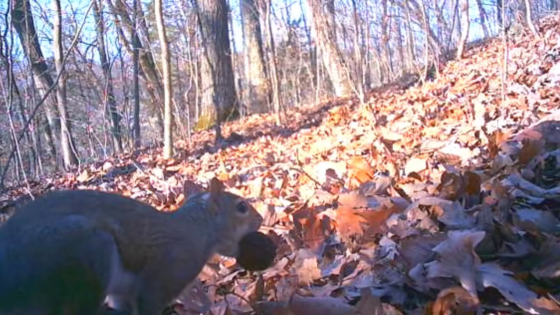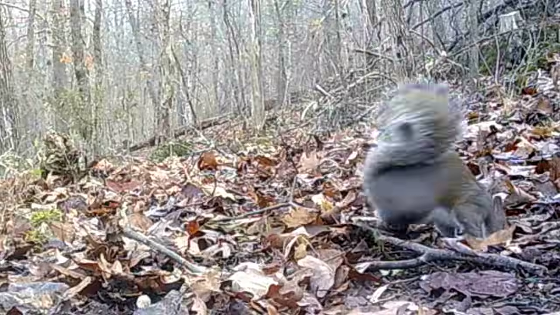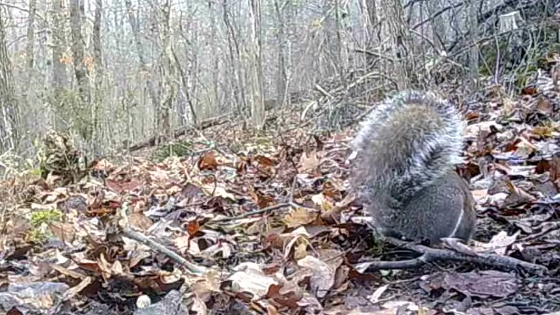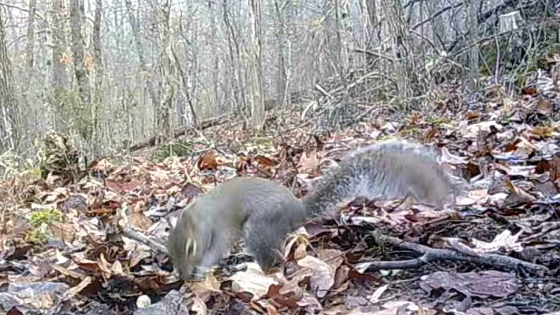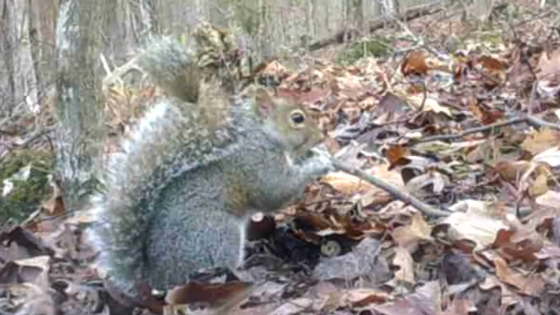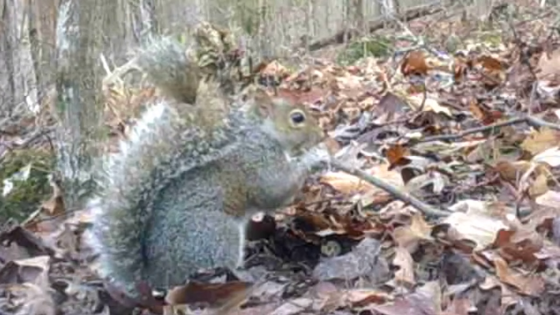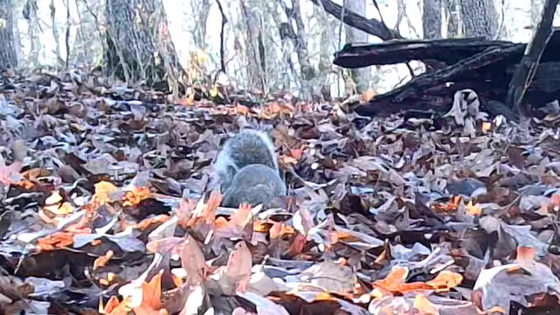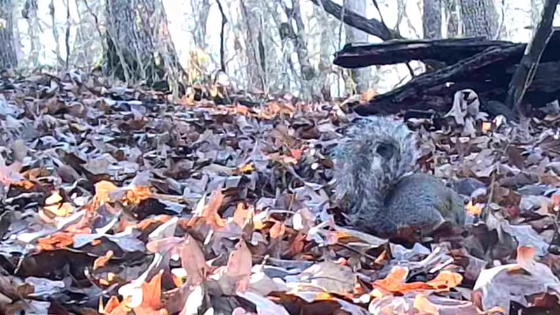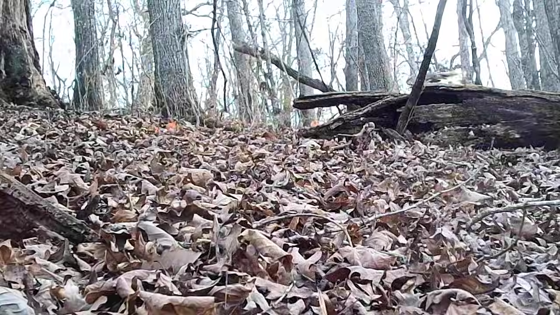Animals just trying to survive. The little squirrels, they have fun every day. It's an adventure for them. All year round. And I'm so glad you enjoy these little videos. These are just nature in the wild. These animals, they're being pushed back in these little pockets of woods. Progress is just pushing them back. And they're just trying to survive.